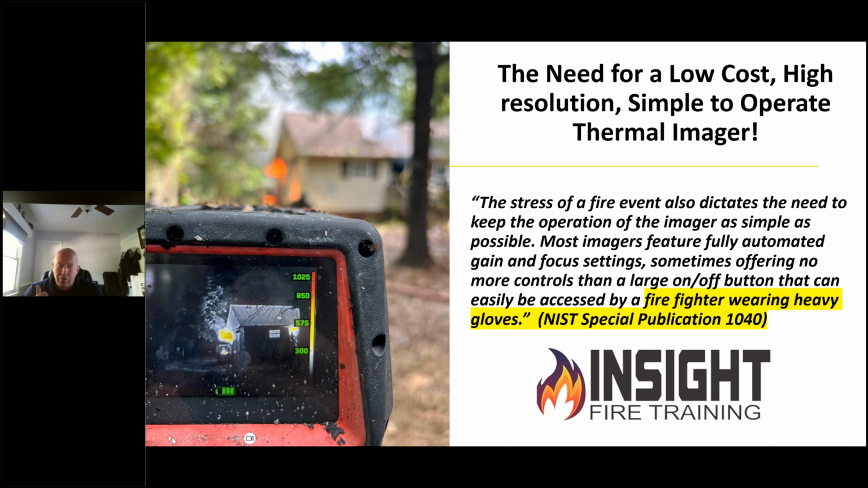If you hold it, you'll notice your gloved hand, your thumb will fall easily onto the power button or the flashlight button. That's it: on, off, flashlight. There are no switches, gauges, fancy icons, or difficult color palettes to interpret. This was written about a long time ago, and was one of the first recommendations in a thermal imaging workshop. You turn this thing on, you go to work. That's the beauty of it. And it turns on in 5 seconds and it's ready to work.